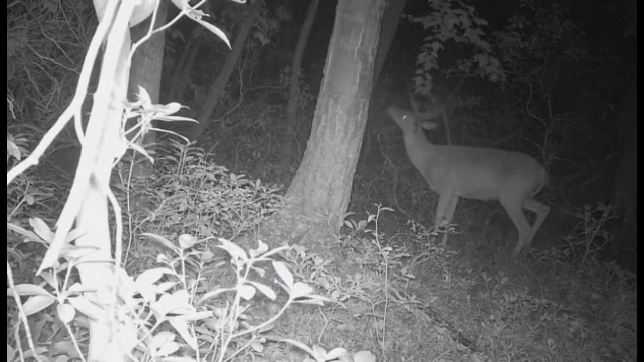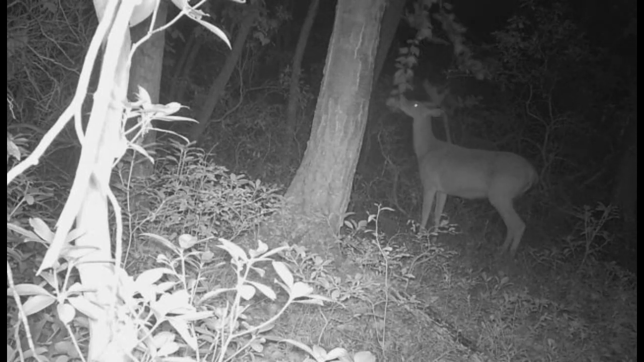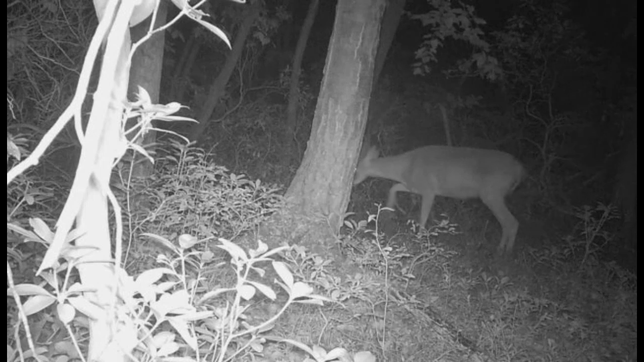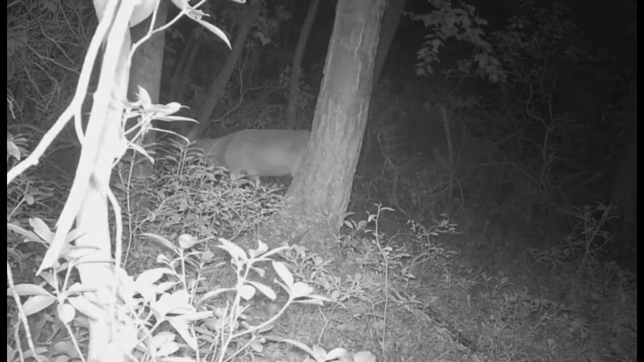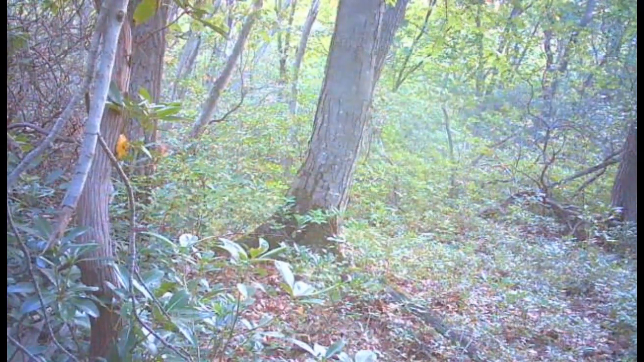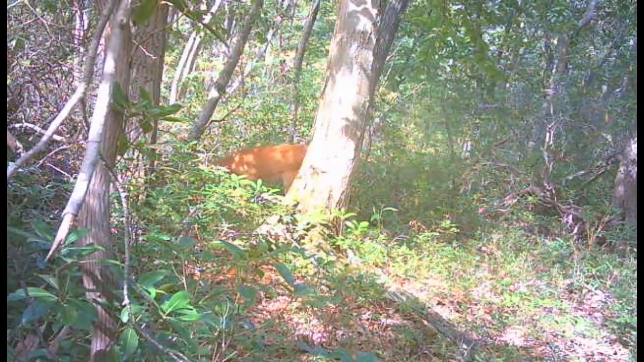Then we got this buck, which might be the same 8-point, might be a different one. I think this one's a little different, but the tines on it look a little bigger and look a little wider than that one that went down through a little earlier. And that there's a smaller buck going down through. And another little buck.